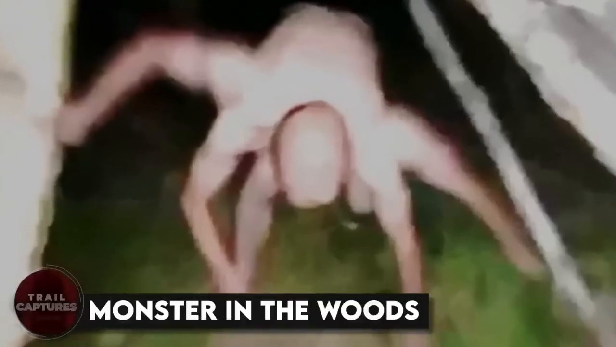Monster in the woods. Some friends were having the time of their lives camping in the woods, having snacks and bonfire and movie night. But then one of the friends went somewhere and minutes passed, but she did not come back. While they were all worried, they had to go check on her.